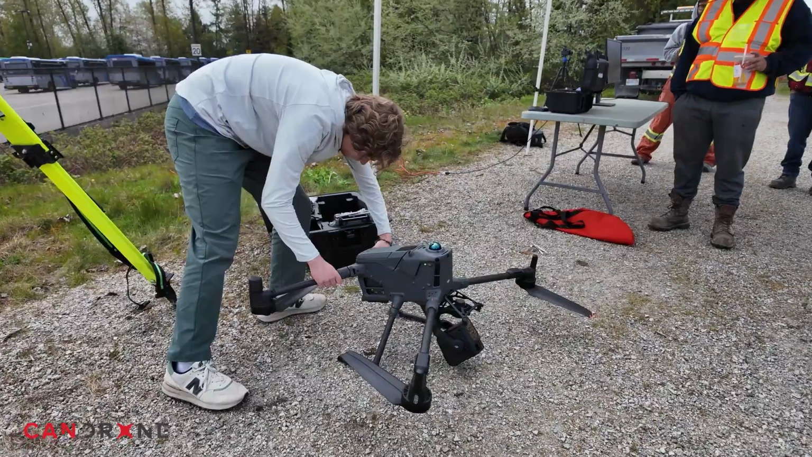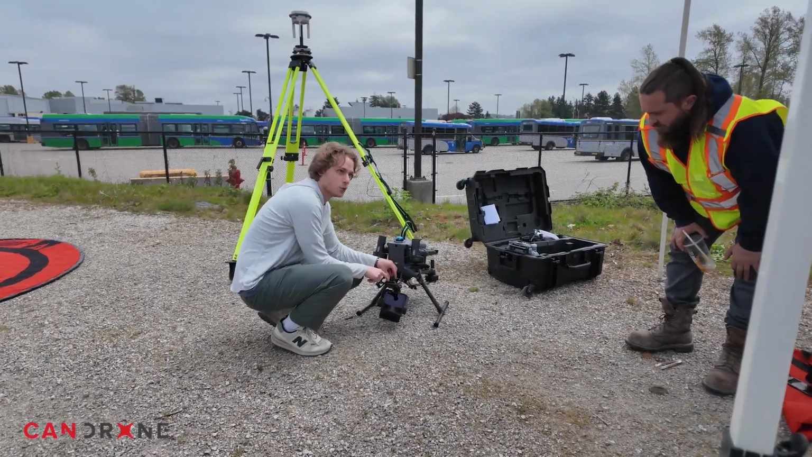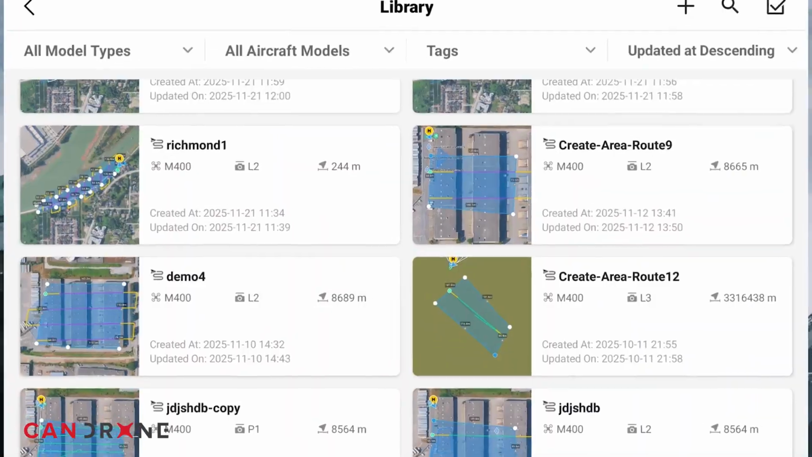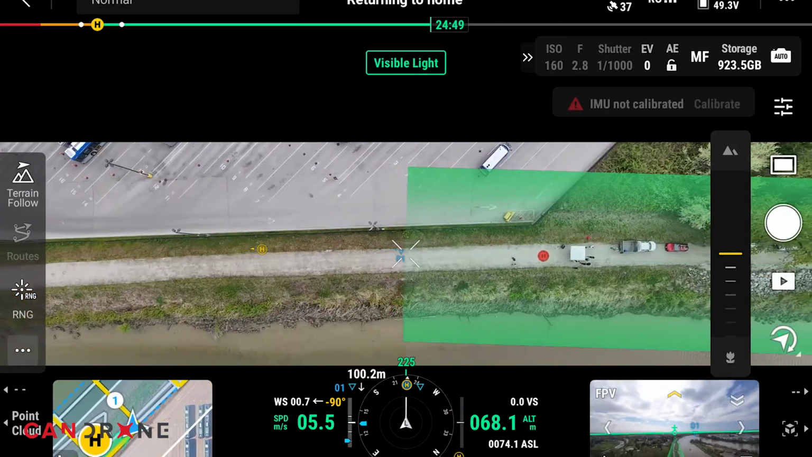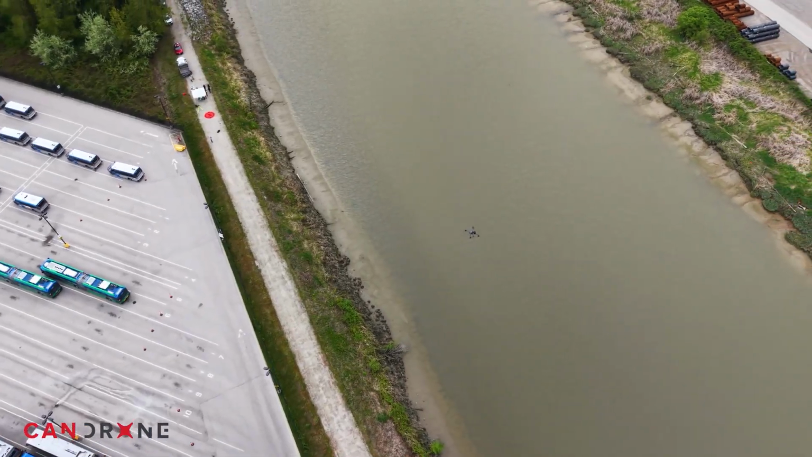Before they purchased this equipment, they were doing a lot of this surveying work manually. With the M400 and the L3, they're going to be able to have a full repository of models that they can refer directly to and get a much better idea of what has actually changed over time.